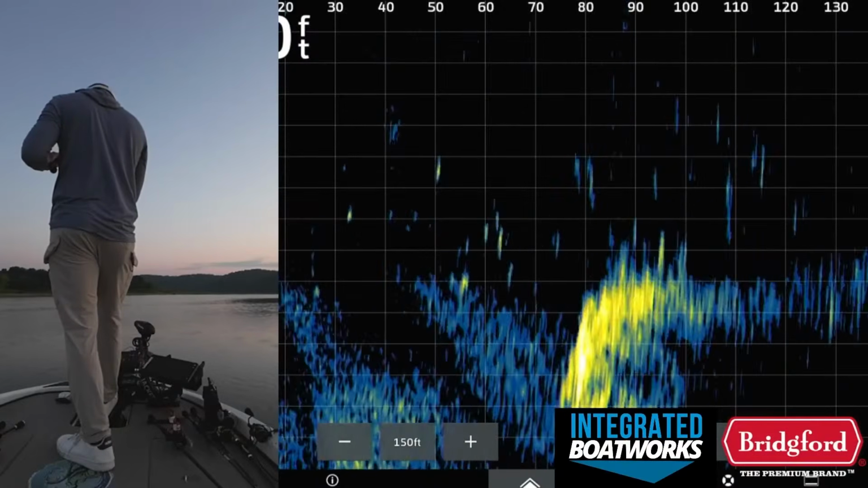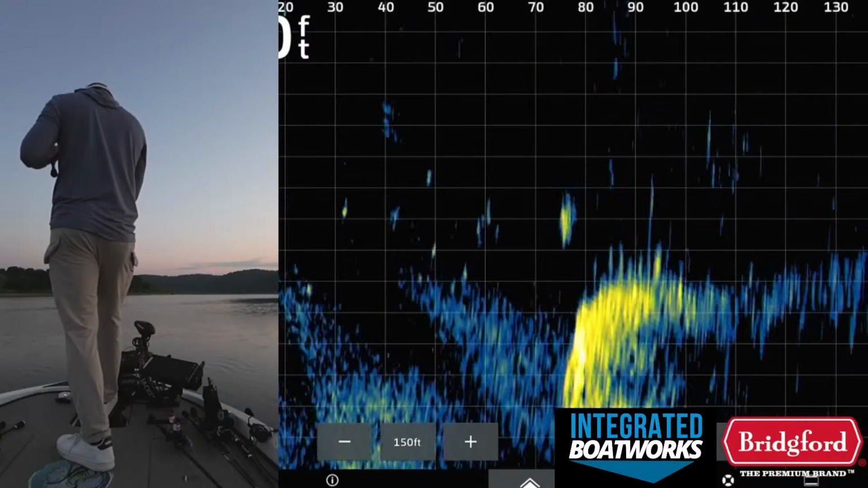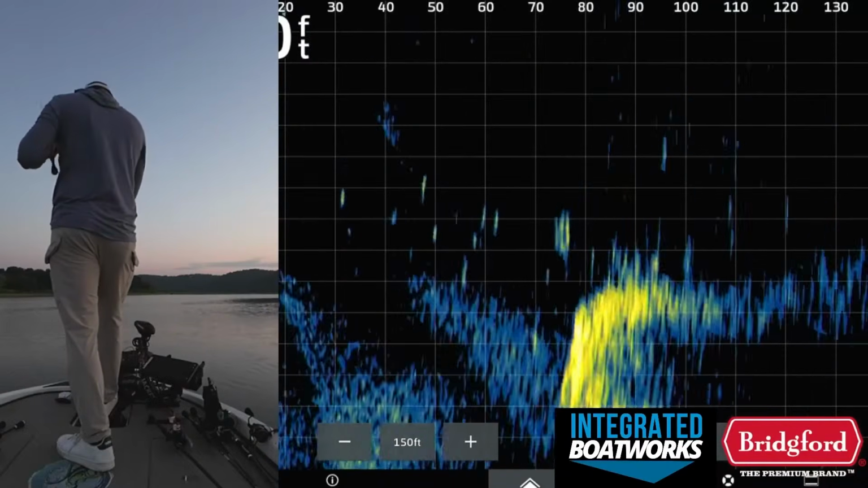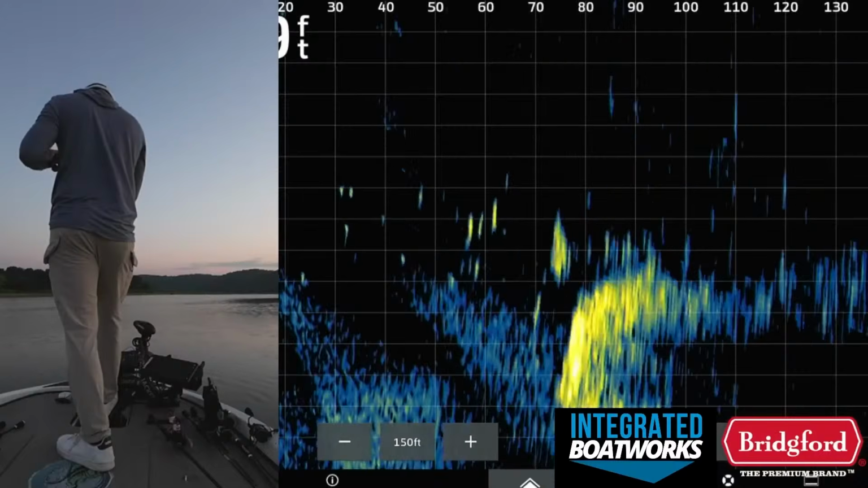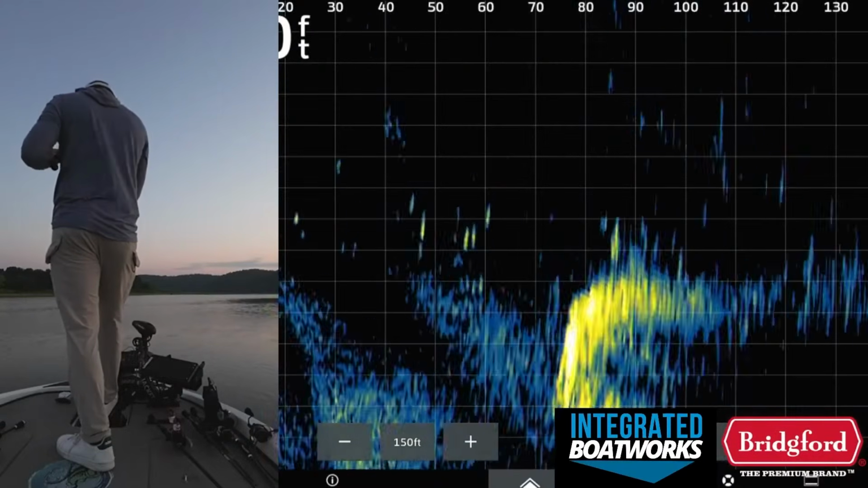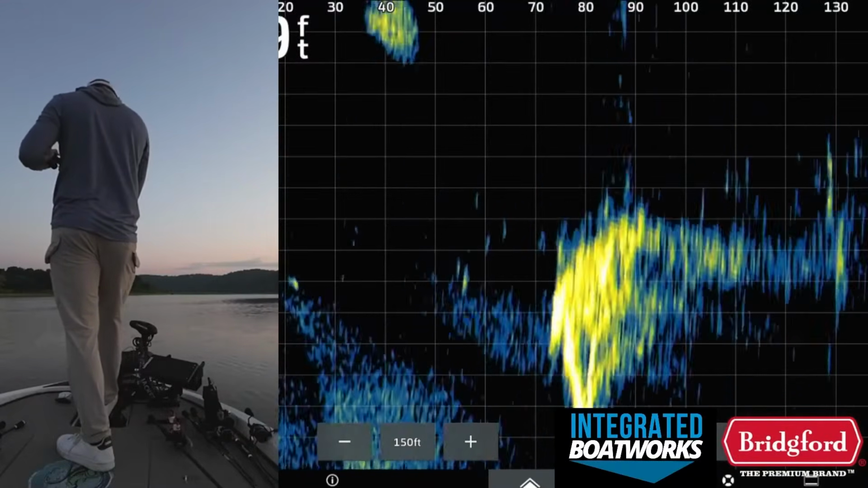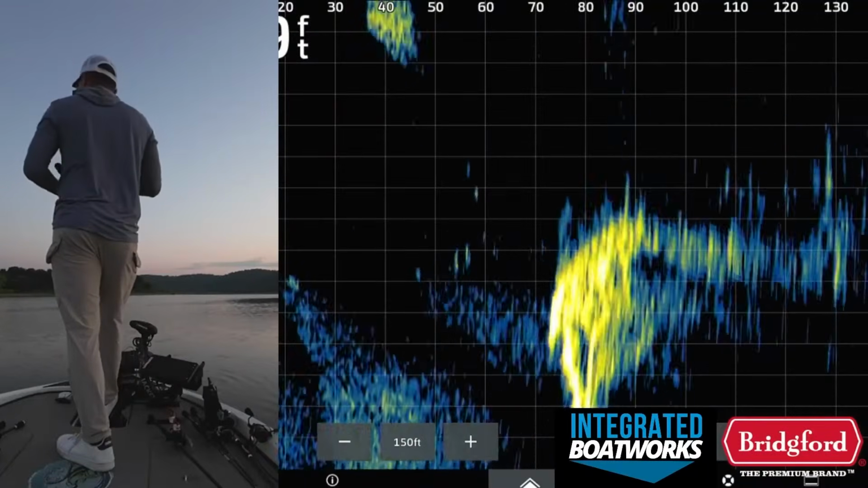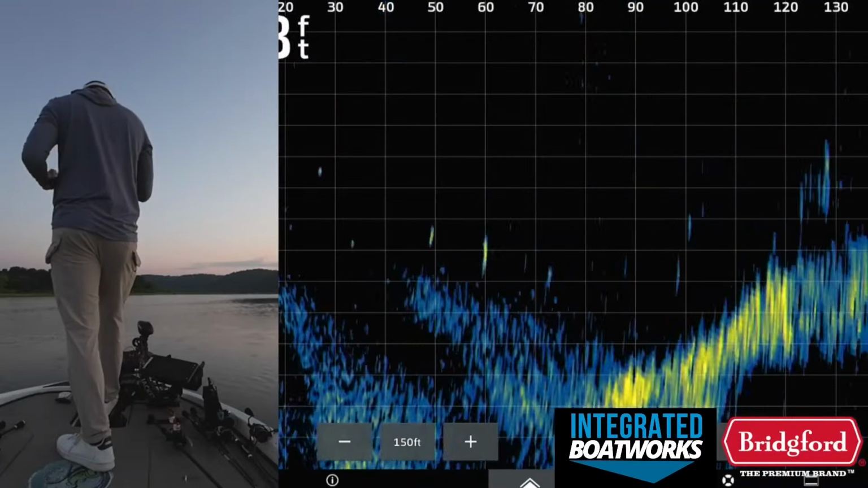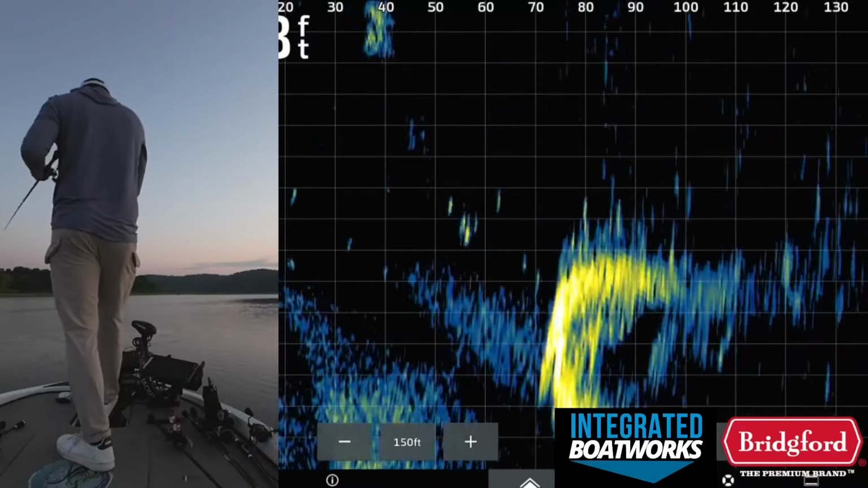There's some fish coming up for it. A couple of fish at 80 feet. Just working that core tackle tush. There's a bunch of fish right there. Look at that, guys. I don't know what they all are. I know I caught bass here relatively recently, but I don't think these are all bass, to be honest.